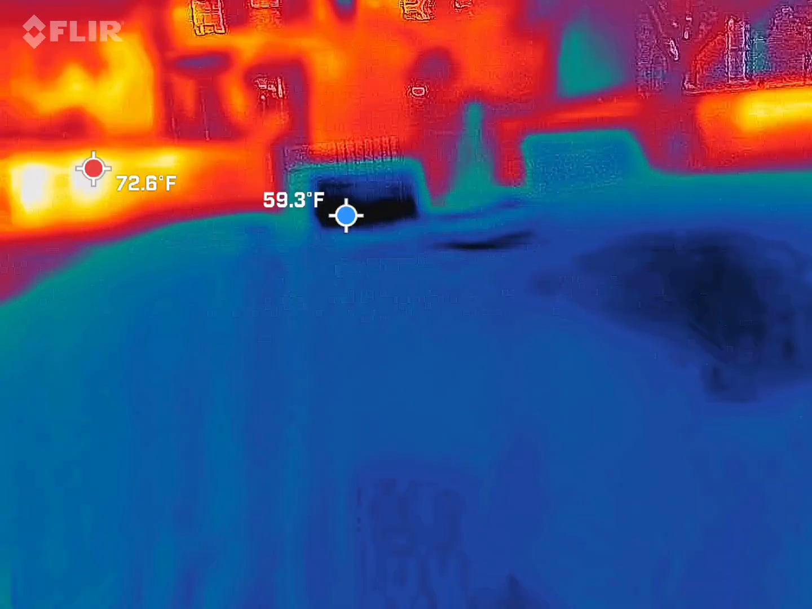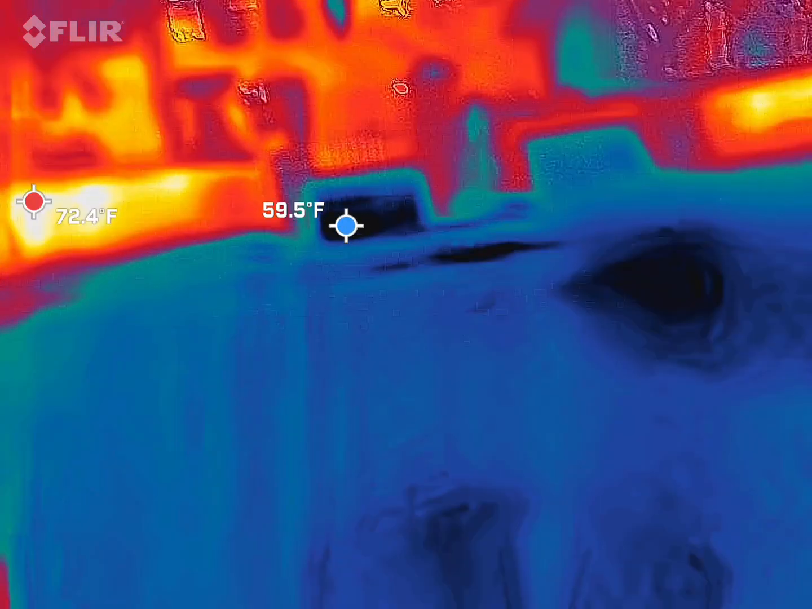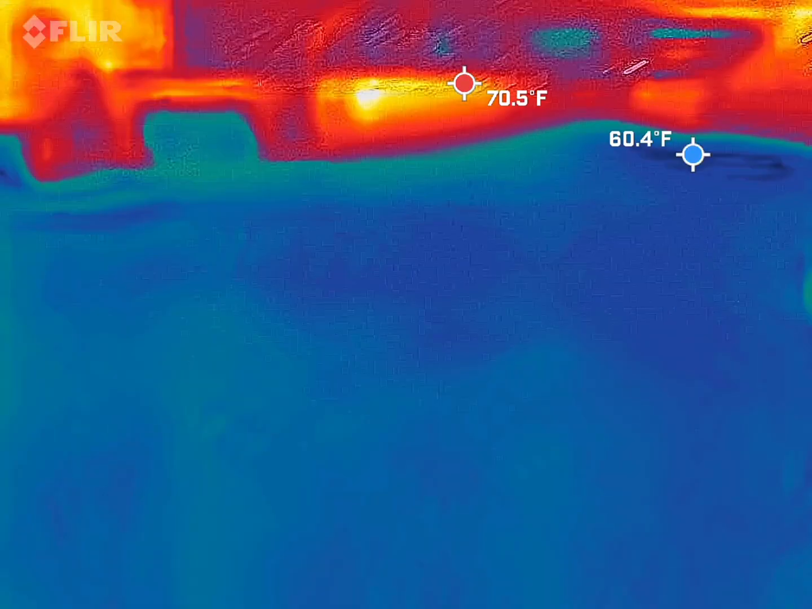Everybody thinks theaters are haunted, but raised emotion. That's why. Yeah, I don't know.